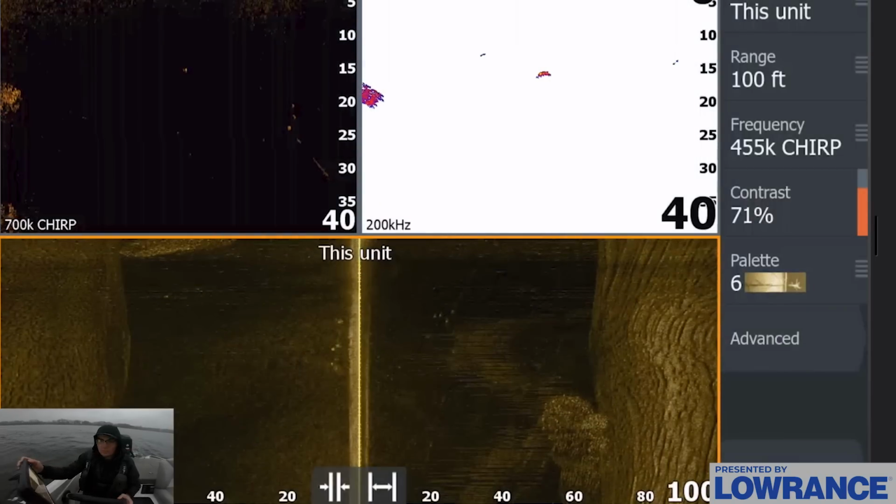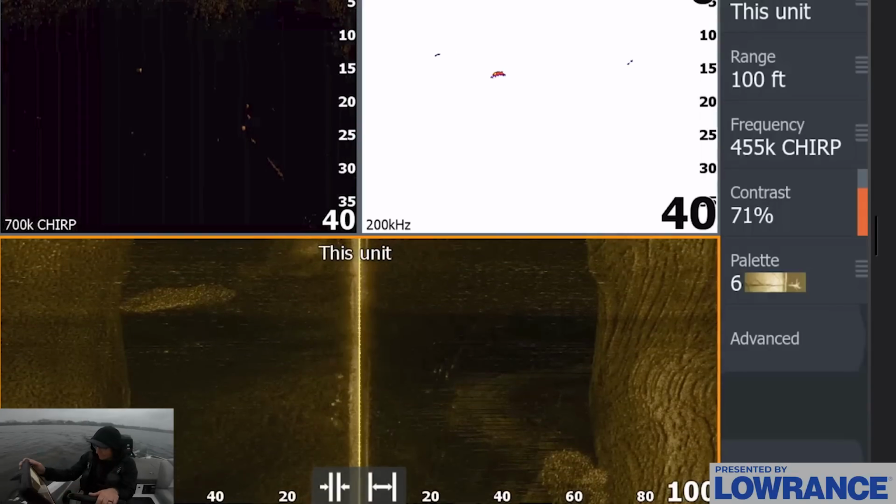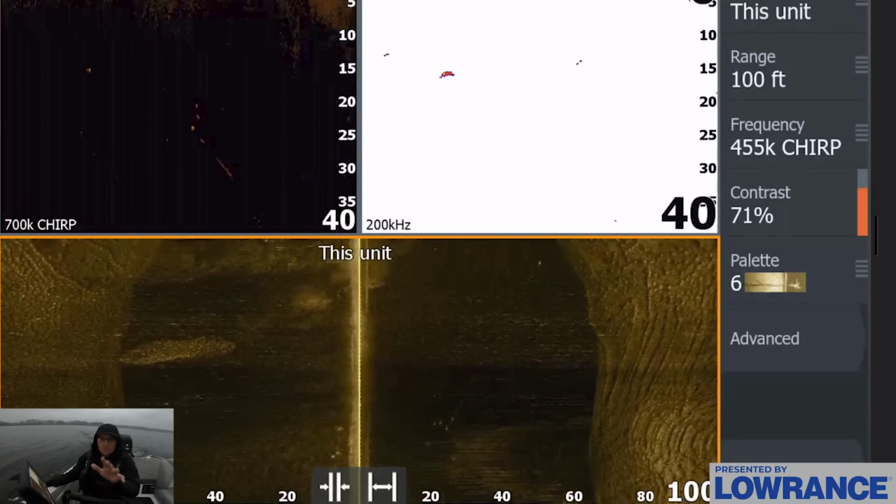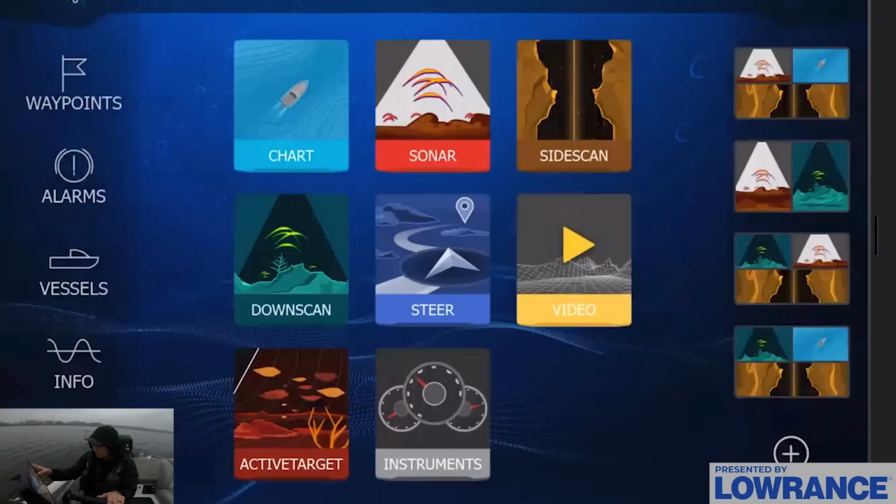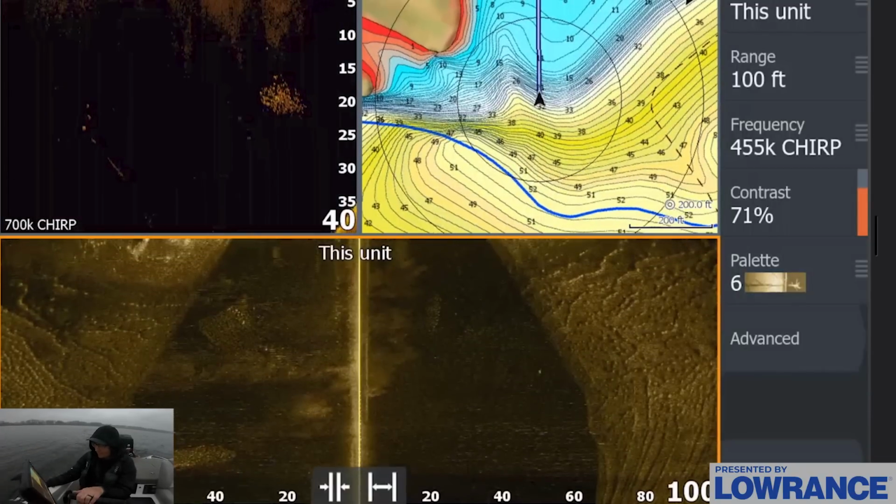sonar view. So what I like to do is pull up this right here, which is my split view. This is what I like to graph with a lot, especially if you have mapping on another graph. If you don't, then my go-to view would be starting with my down scan, my mapping, and my side scan view.